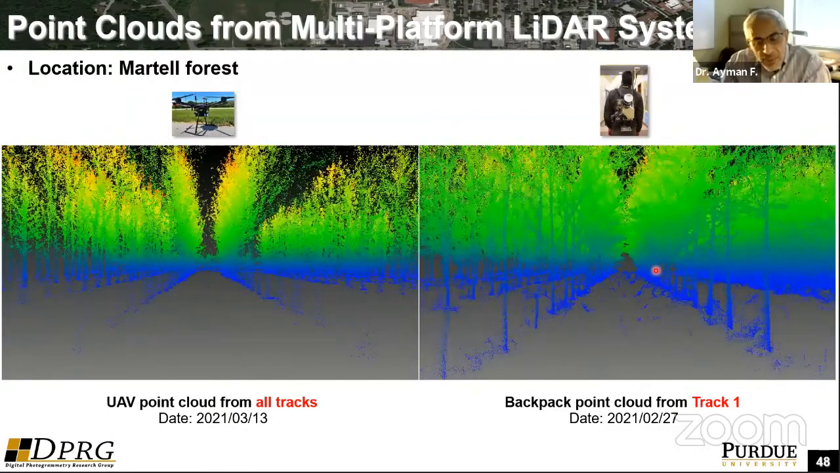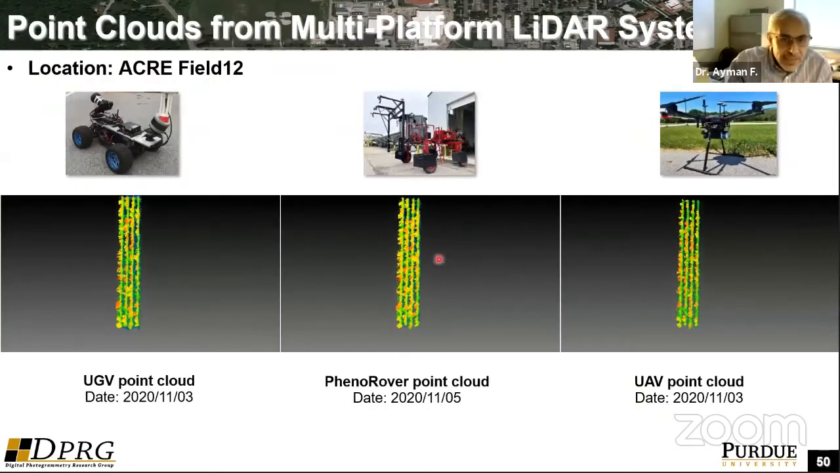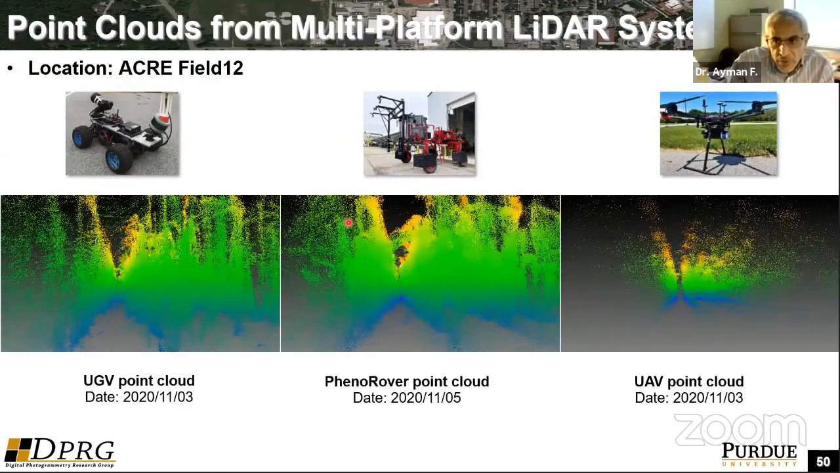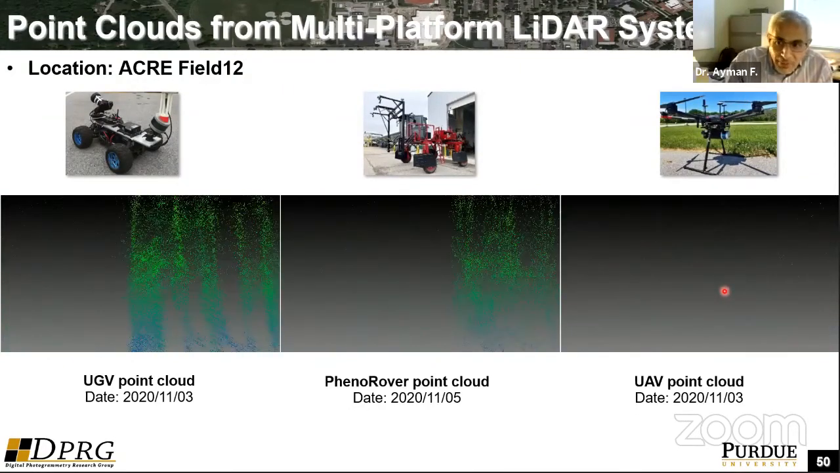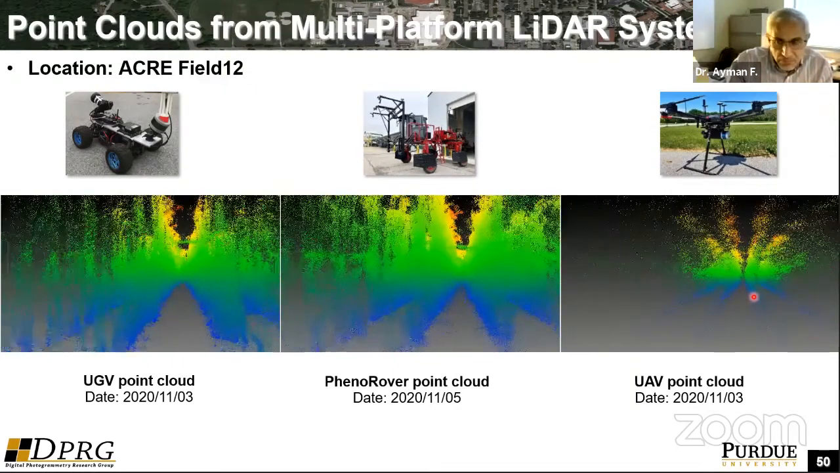This is the same concept again, but this is for crops. So here we have maize, we have data from UEV systems, we have data from the PhenoRover, and we have the UGV system driving inside the rows. You can see the point clouds coming from the unmanned ground vehicle, the PhenoRover and the UEV. The obvious thing that hopefully you can see in the video is that the UEV is giving us information about the plant heights, but details about the structure of the plants are not really there.